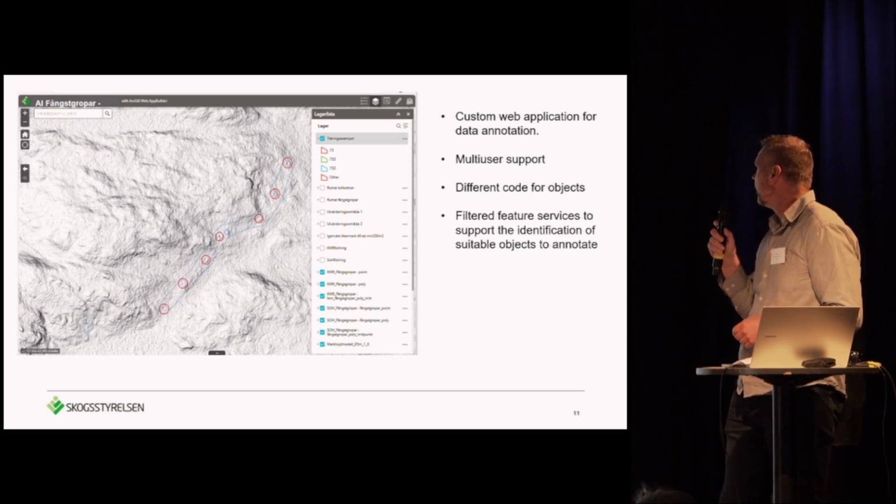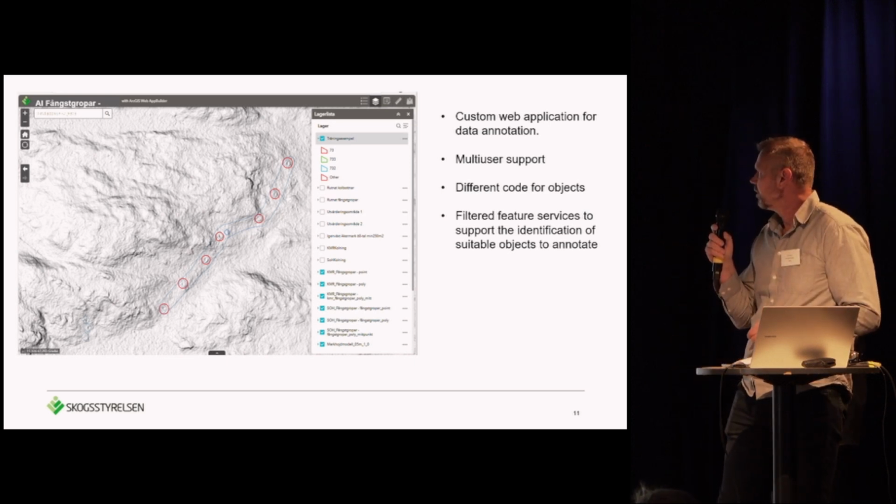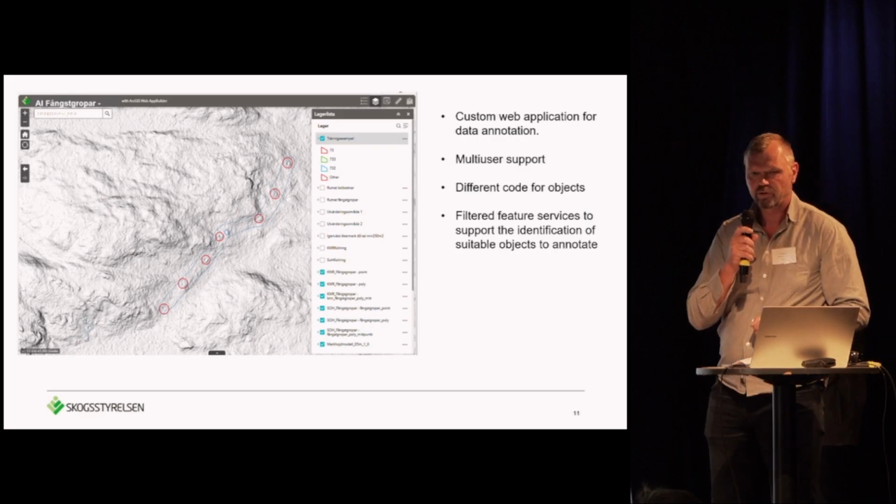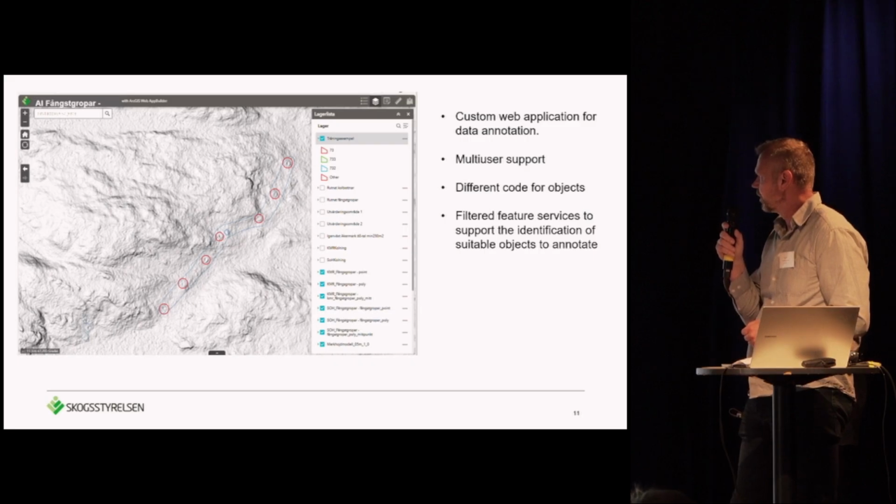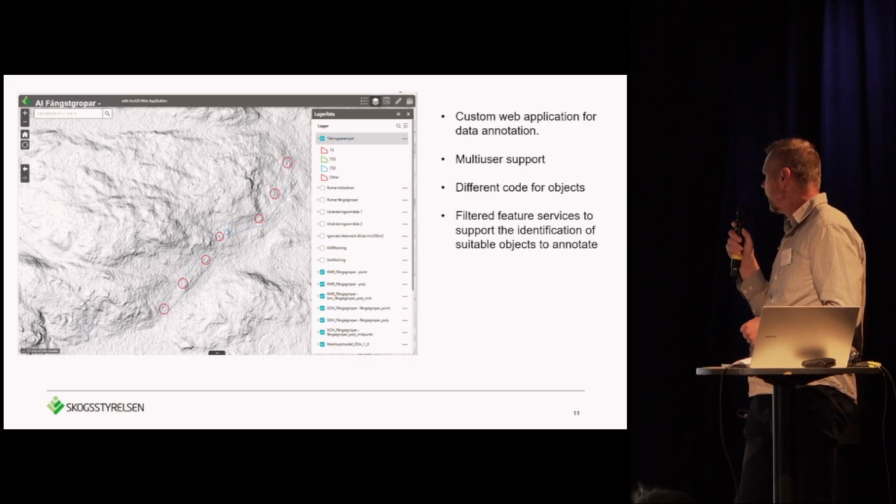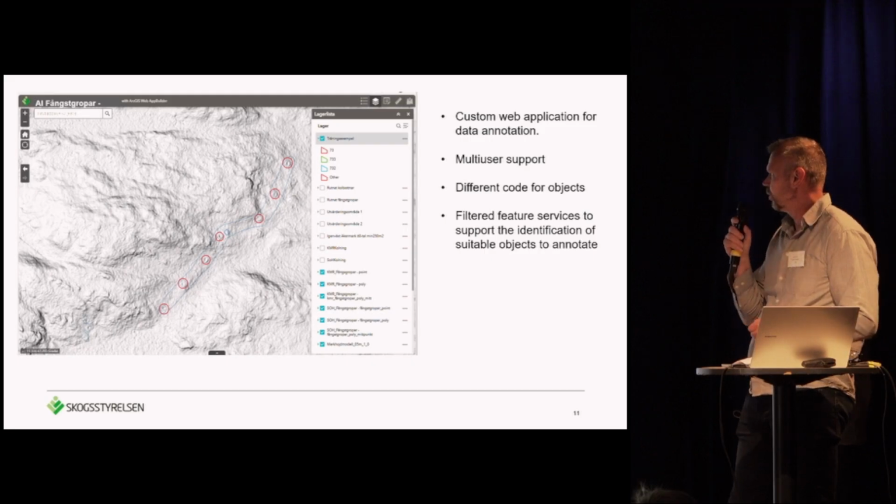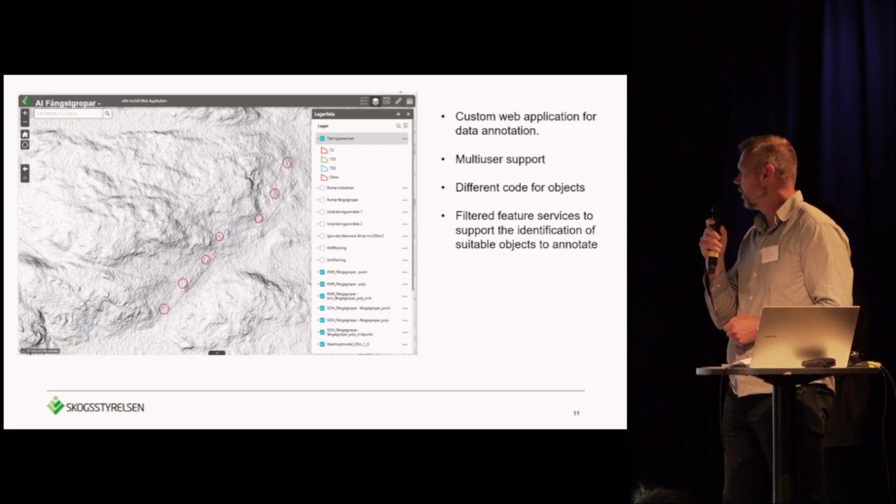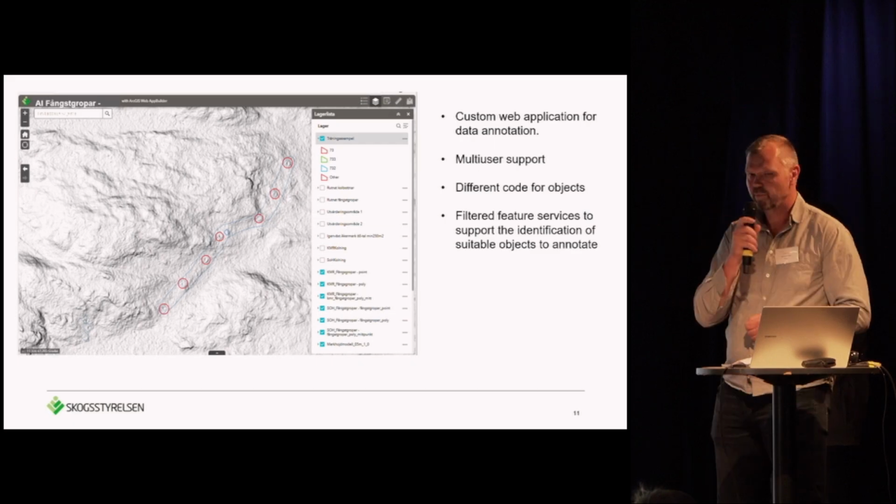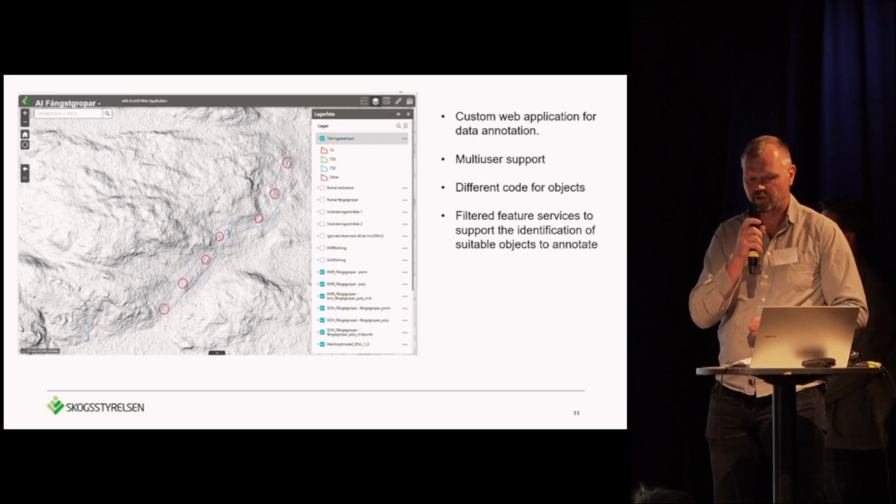And for this we have a custom web application. So we can easily make sure that we have good annotations, so we can filter objects that Cecilia can annotate a few hundreds, and then we can complete with the semi-auto annotation.